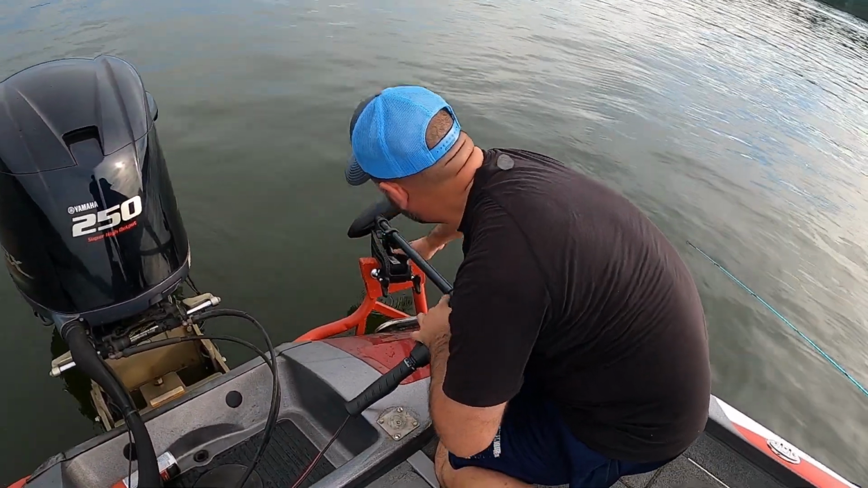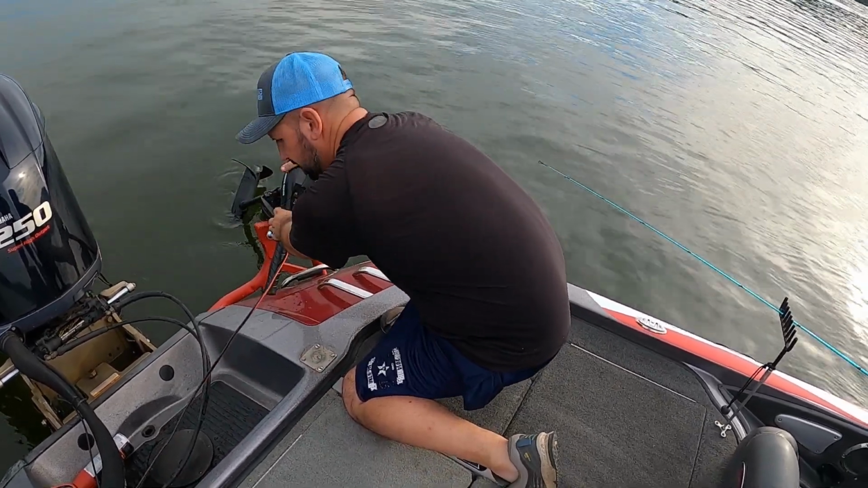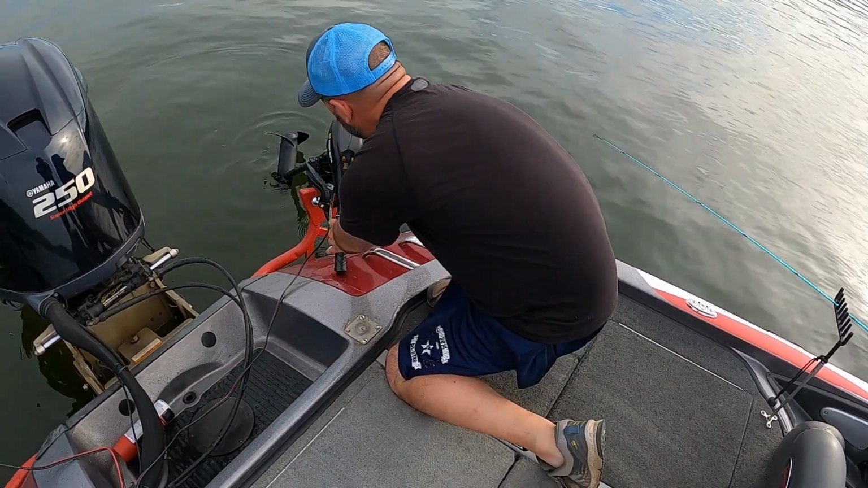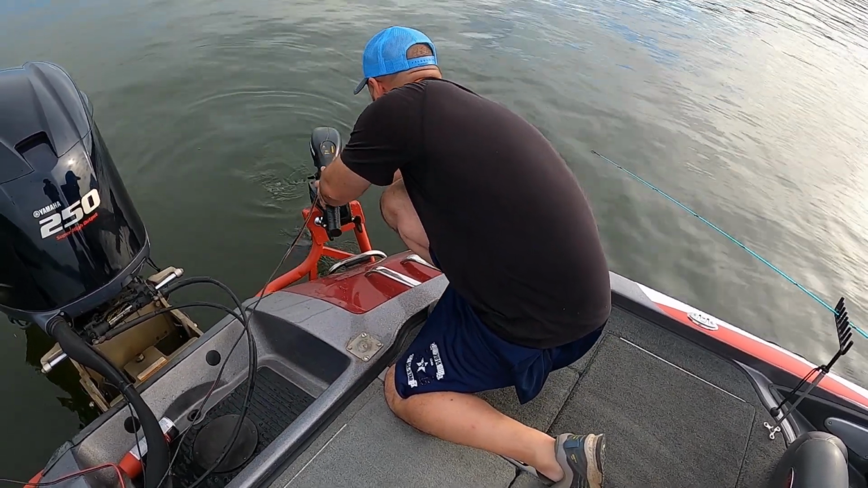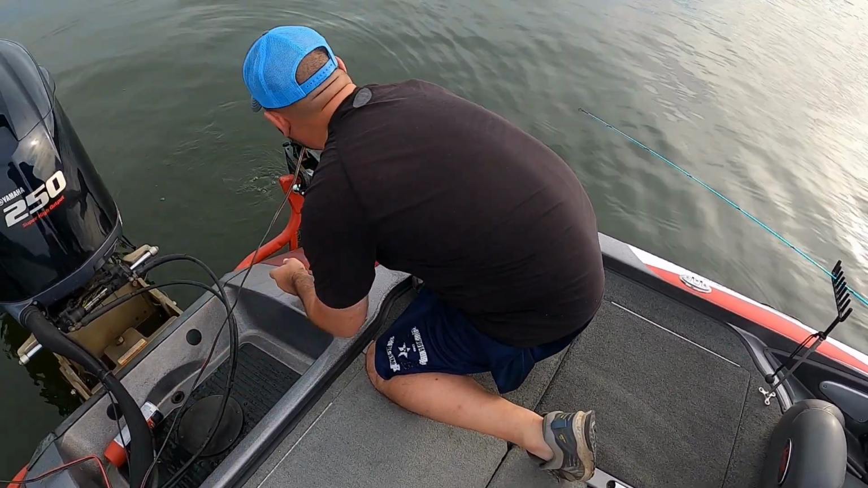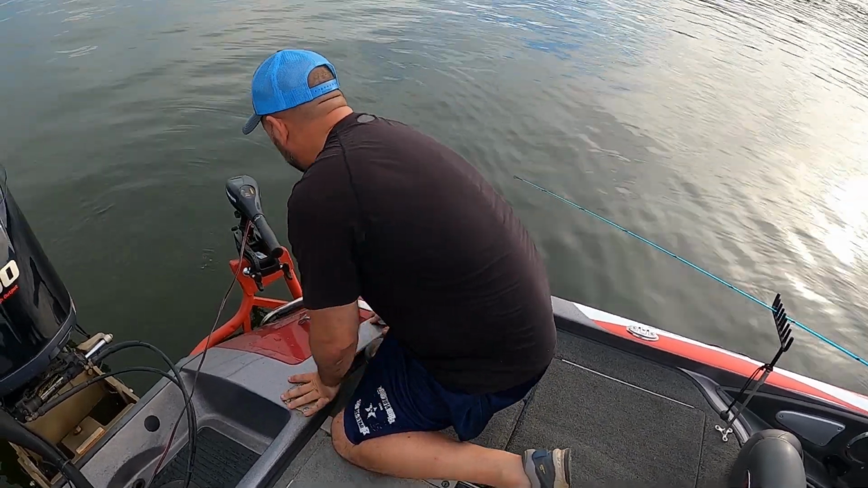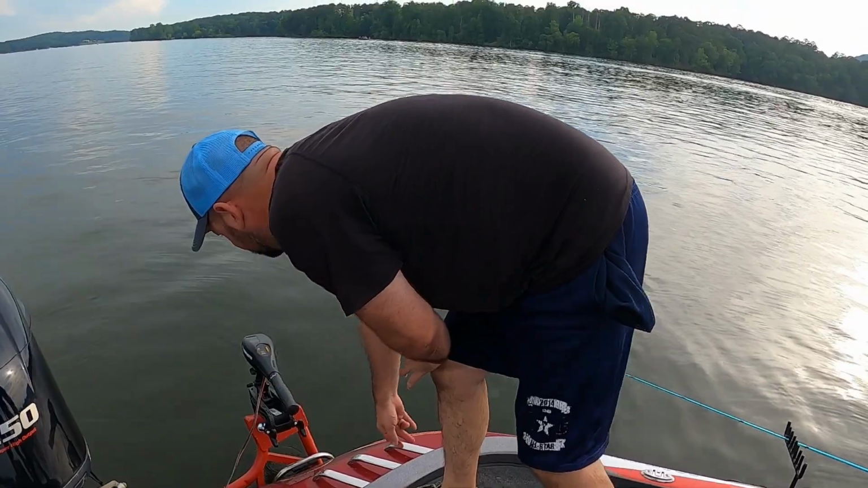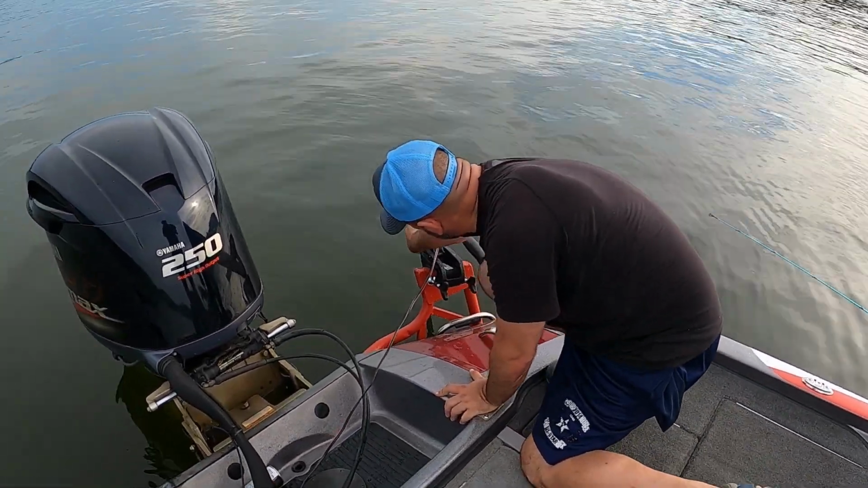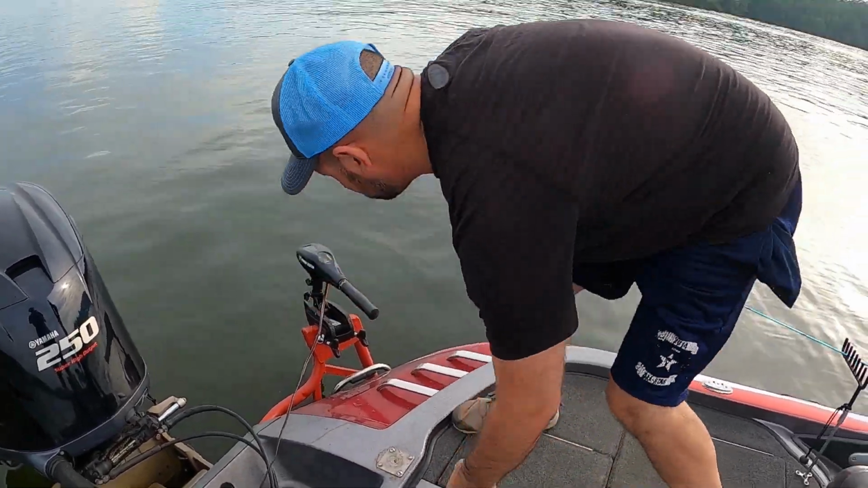Loosen our lock knob. Release the motor. Make sure you got enough cable. And she's in. We'll turn it the same way. Okay. Now you're like, okay, it can move. You want to lock your knob back down. Simply tighten it. Now it can't move, it's locked into position.